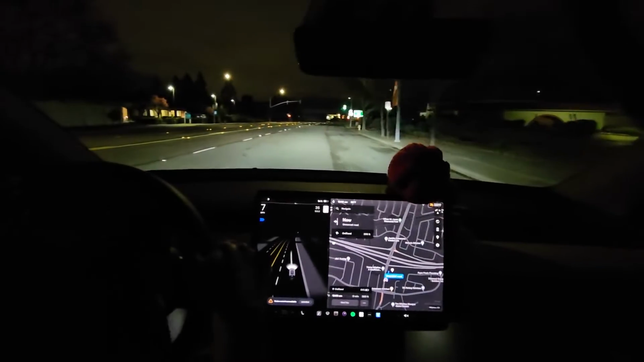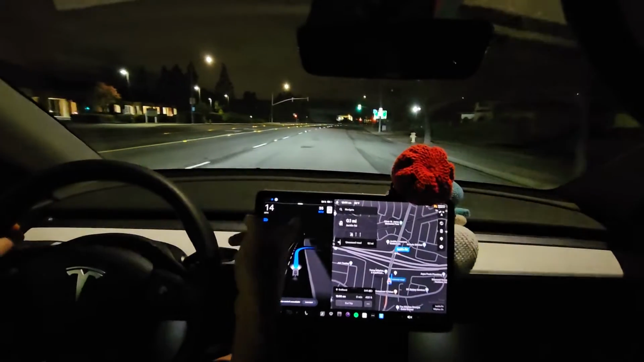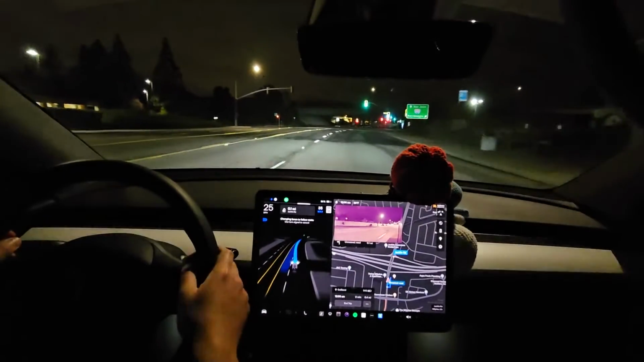Well, let me turn on. Come on, come back, steering wheel. There we go. Okay, so now it's gonna go into here. Right? Nope. Where's it going?